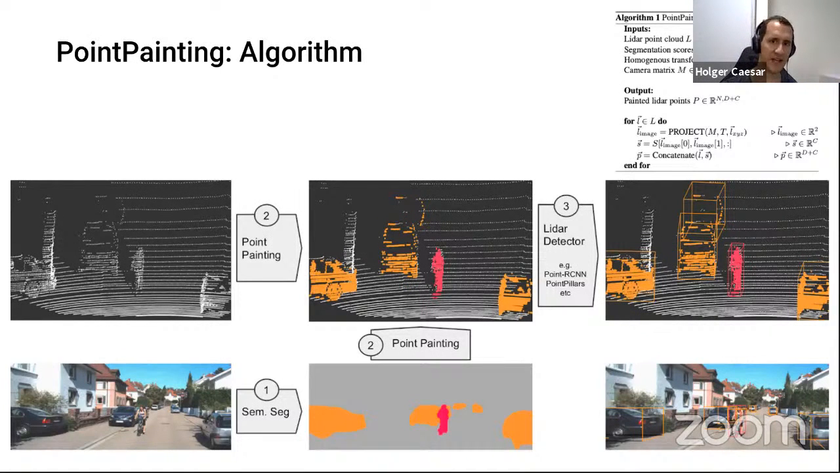If you think of this as hard labels, then it's painting, because you're assigning one label to each point. But in practice, it's probably cleverer to work with soft labels. And then the next step is just to use whatever standard LiDAR detector that you want, for example, PointPillars or PointRCNN, and then you get significantly better detections than if you just use that detection method without PointPainting.